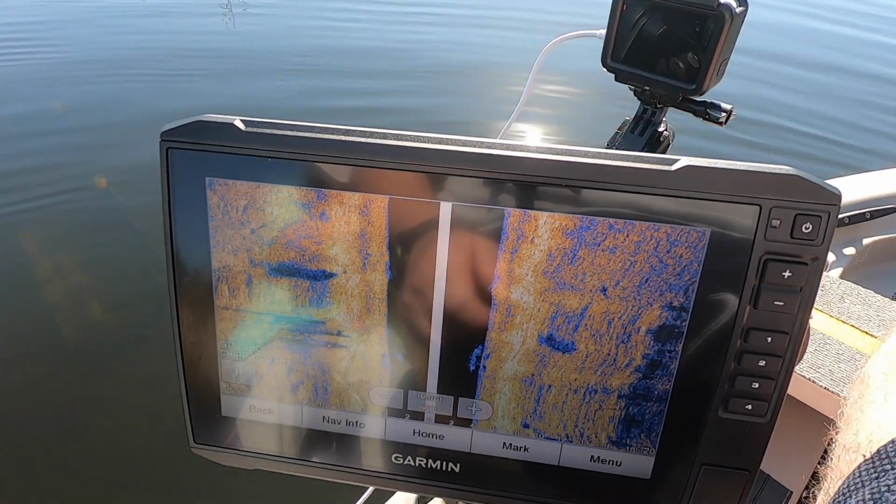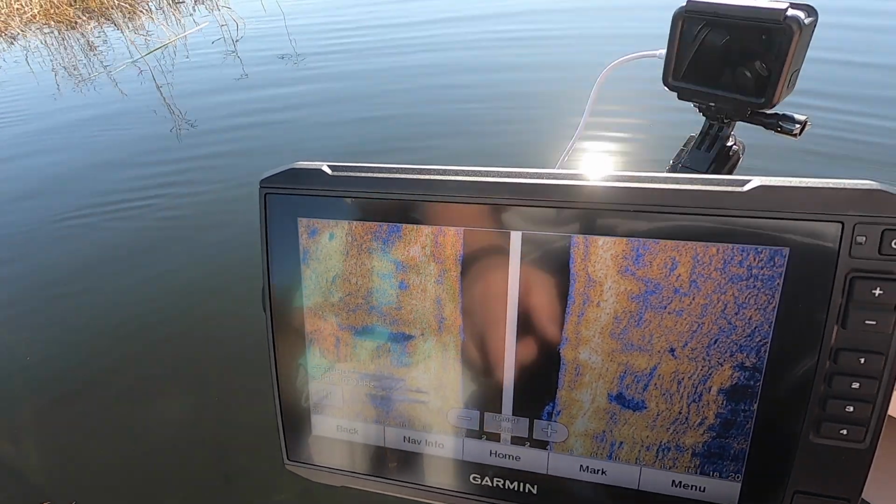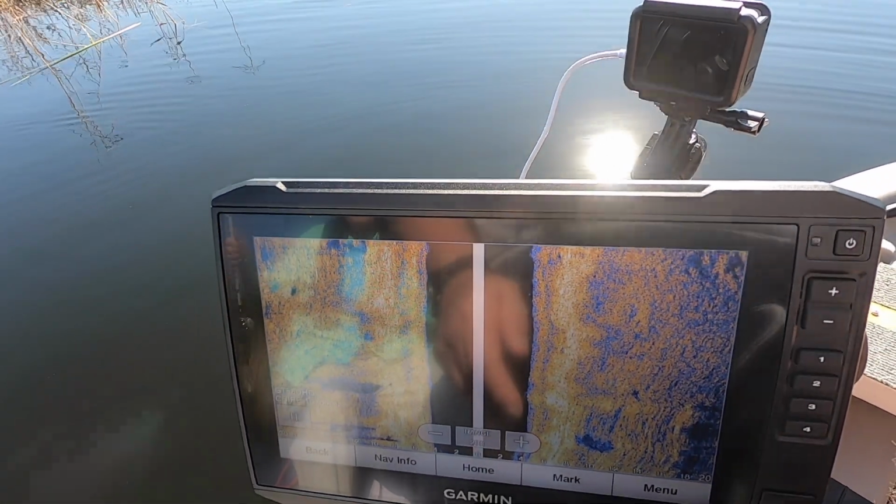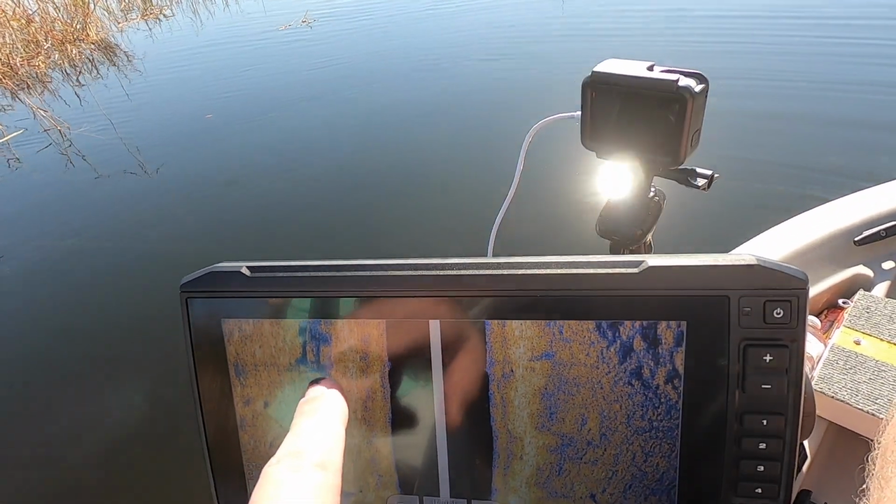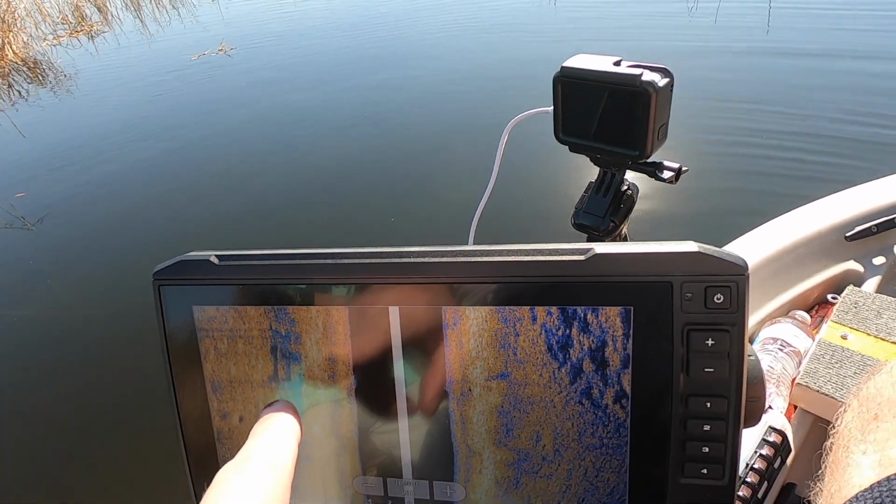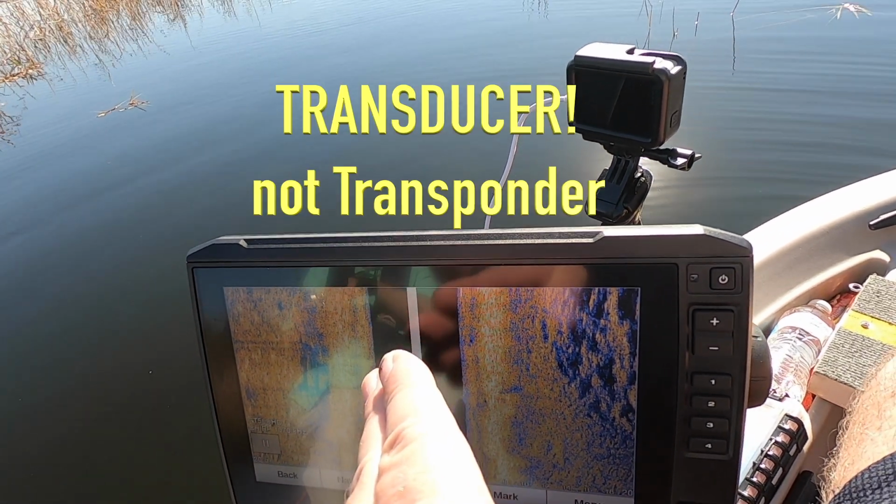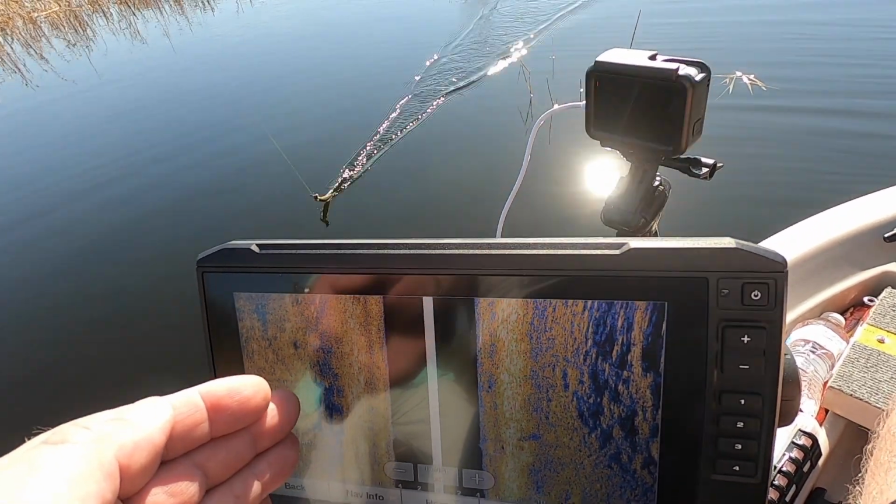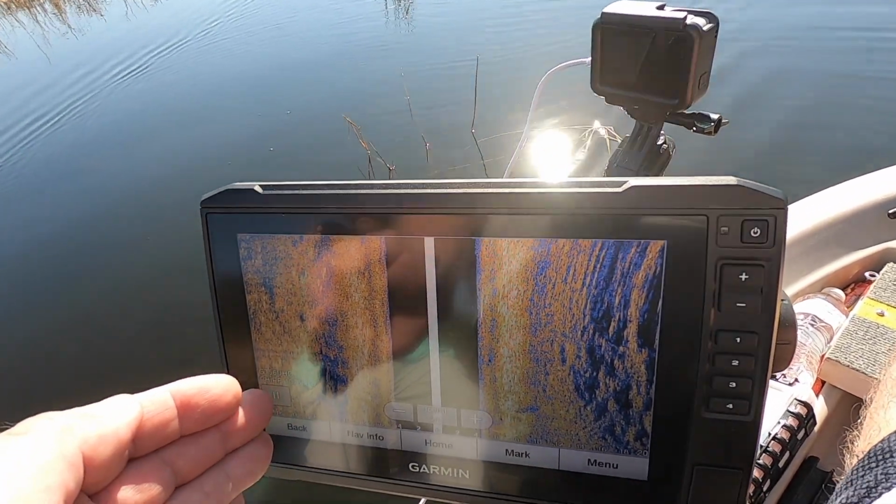So it should be just about coming into view now on the left-hand side. There it is right there. See amazing detail. Yeah, see the legs sticking up? It's sitting upside down like this. And the shadow is the signal coming from the transponder going this way, being blocked by the legs, and makes it look like there's a shadow behind there. So a fish could be hiding behind there and you would never see it.